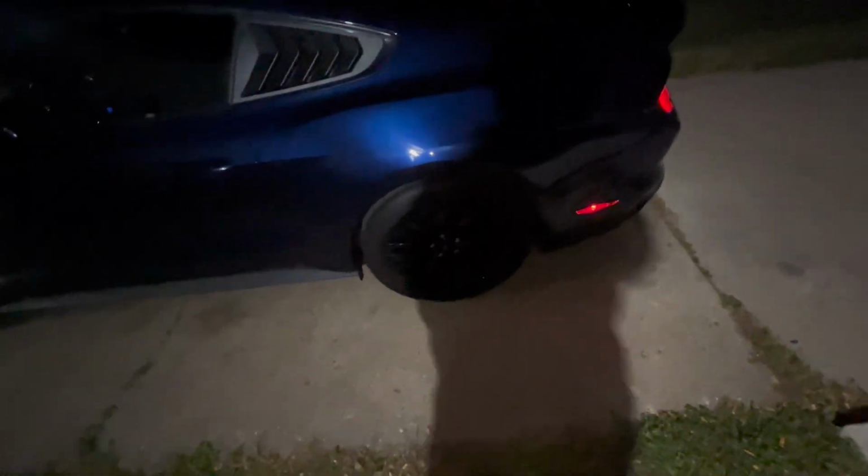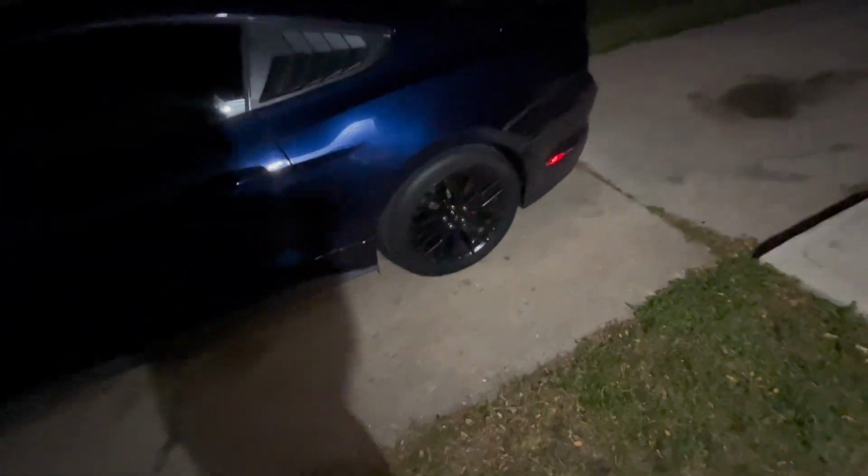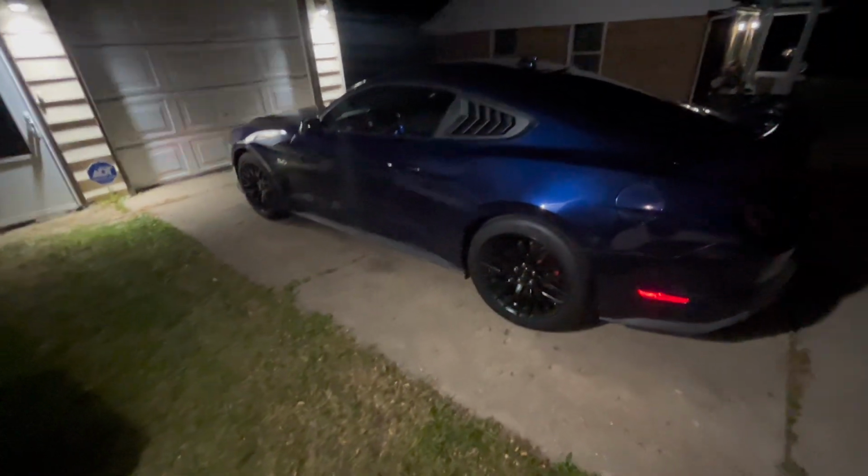Well, that concludes the POV. I wish we would have went crazier, but I wasn't gaining no traction on my tires. And again, I don't want to risk it too much. You feel me? So we did what we did with the time we had, and this weather is getting real cold out, so it ain't gonna be too much more sliding. This is gonna have to be the other whip, and I'm gonna go crazy in that one.